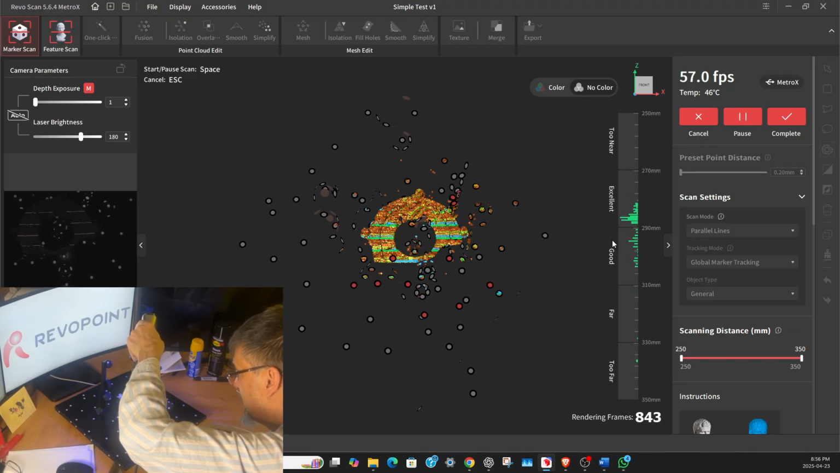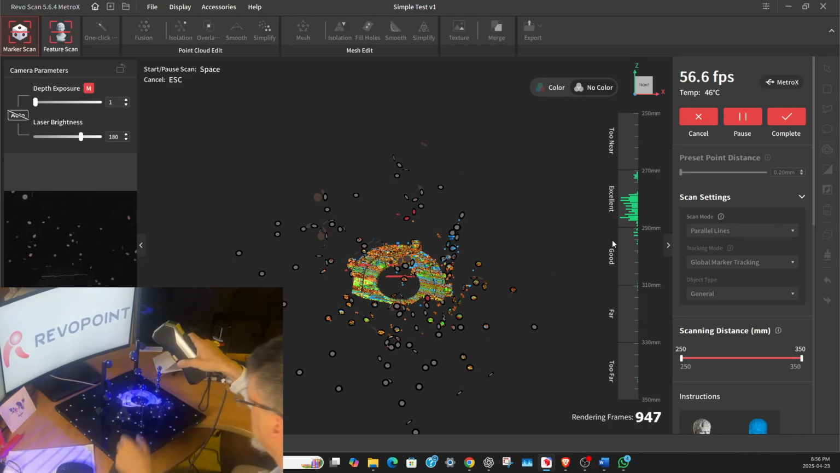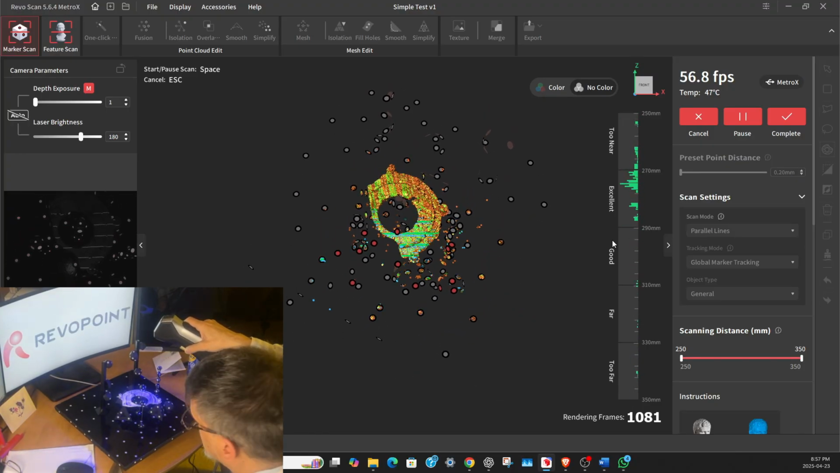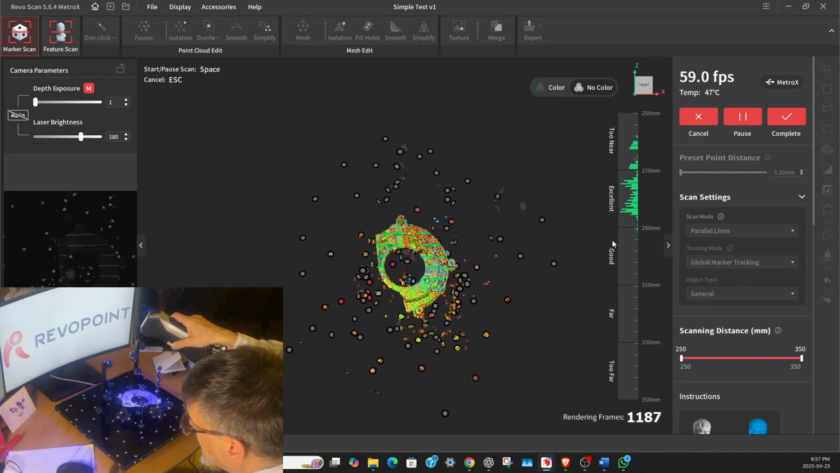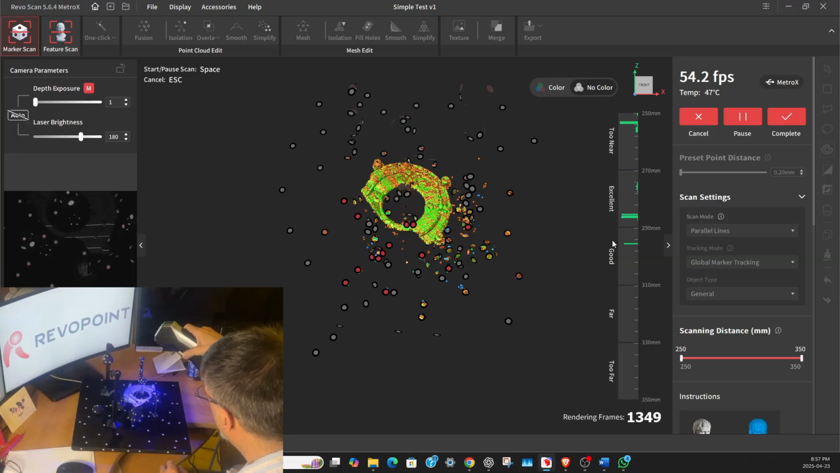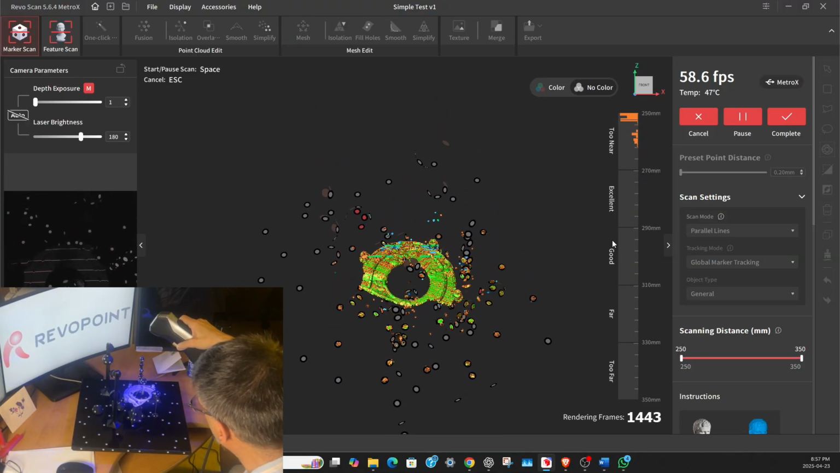So we want to keep it in that range where it needs to be. So we need to get the camera on the scanner to see all the surfaces that we're trying to scan in this frame, and we want them to go over enough times that they turn green on the board. Now, as you do this at different angles, they will slowly start to turn green.